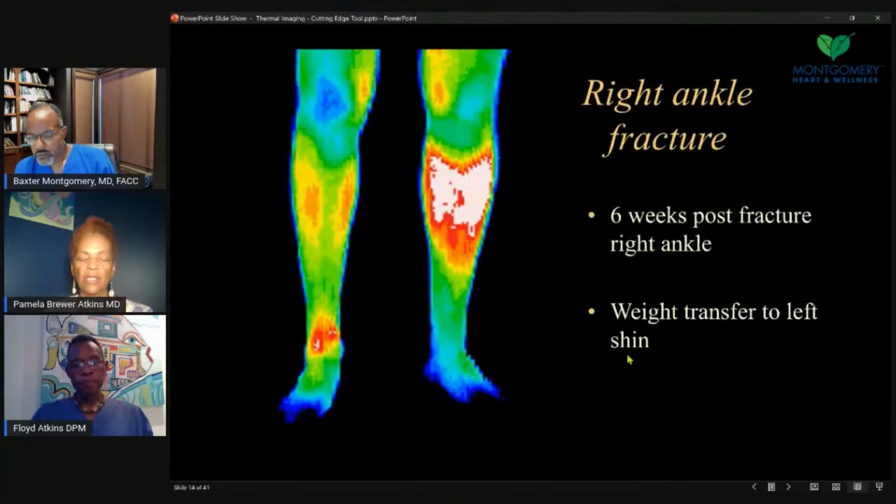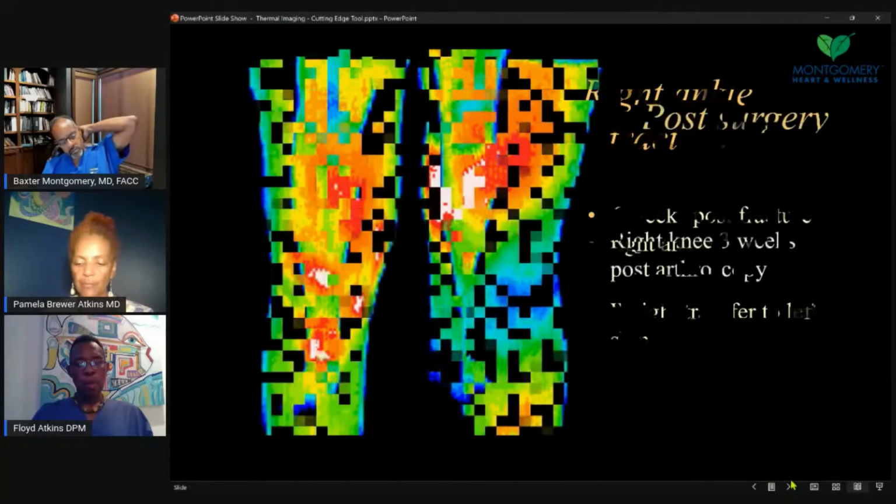On this one, you see this person had a history of a right ankle fracture, but what we see many times when we have problems on one side, we put more pressure on the other side, or postural pressure. So with weight transfer, there was more warmth and inflammation on that dominant side. And I've seen that with people with knee injuries. This has a little coolness on the knee, which may suggest some dysfunction in the knee, or if you see a lot of warmth, inflammation. But with knee injuries, sometimes we rely on the other side, and eventually we wear down the good side by putting more pressure on it.